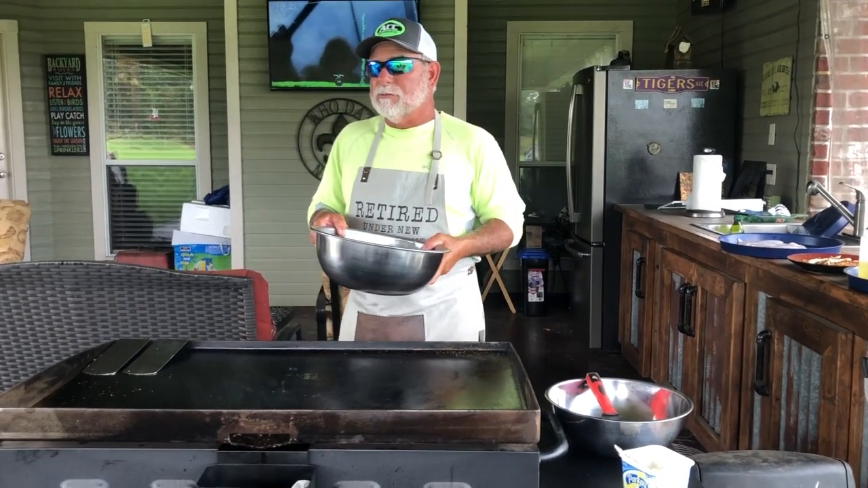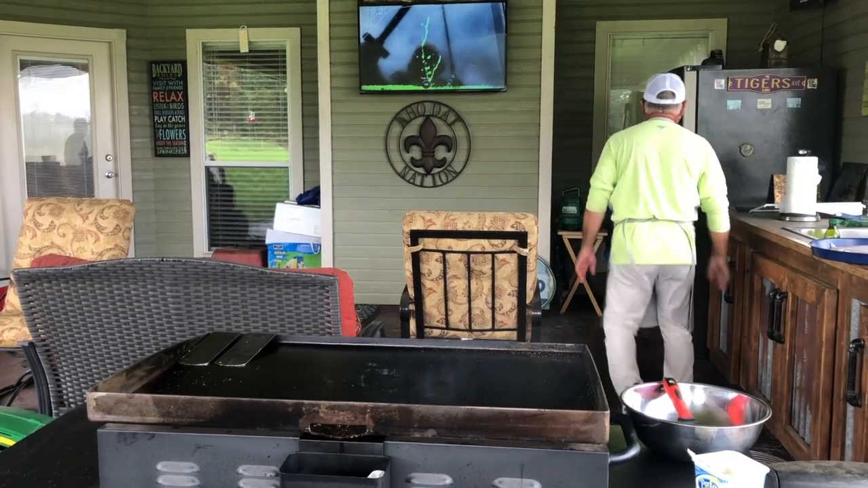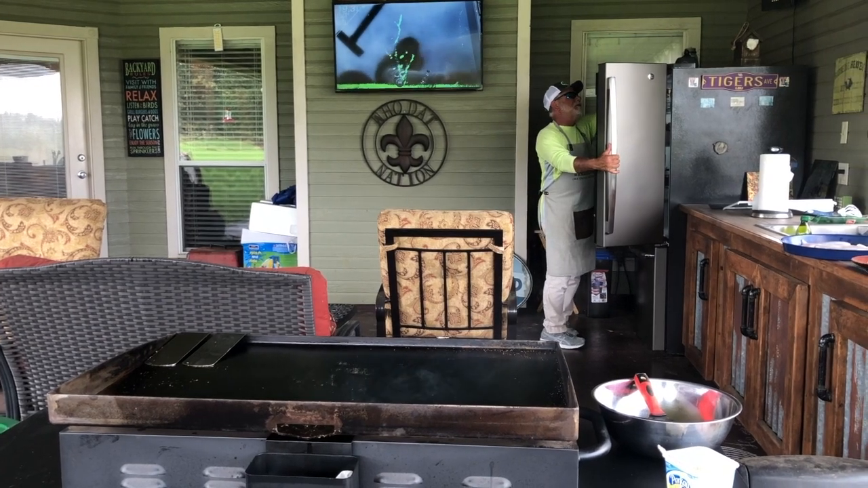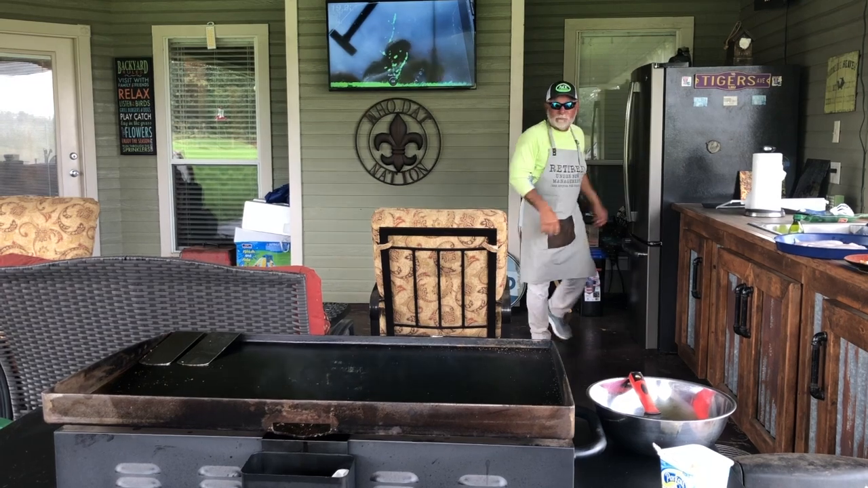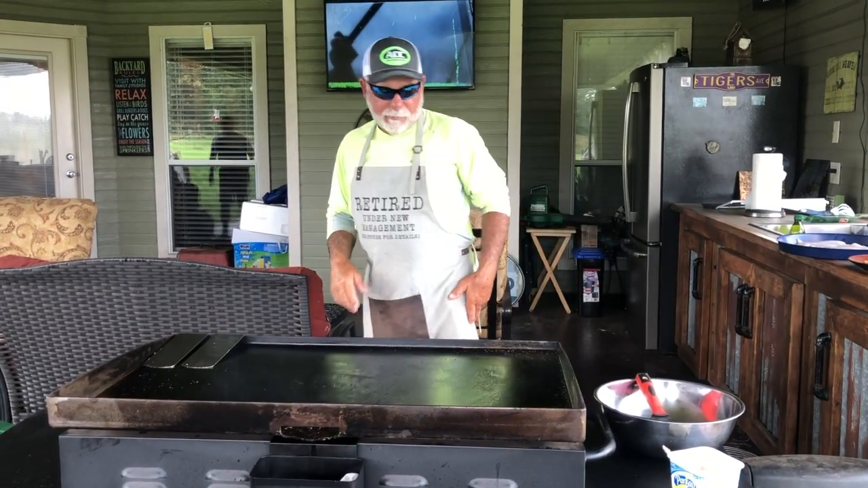JJ, would you go in there? Wait a minute, I may have brought it out. I just want to show people what I use. I may have brought it out already. It's that Fiesta. No, it's probably on the sink in there. It's that little sprinkles. And if they're not on the table, they're in the pantry right there.